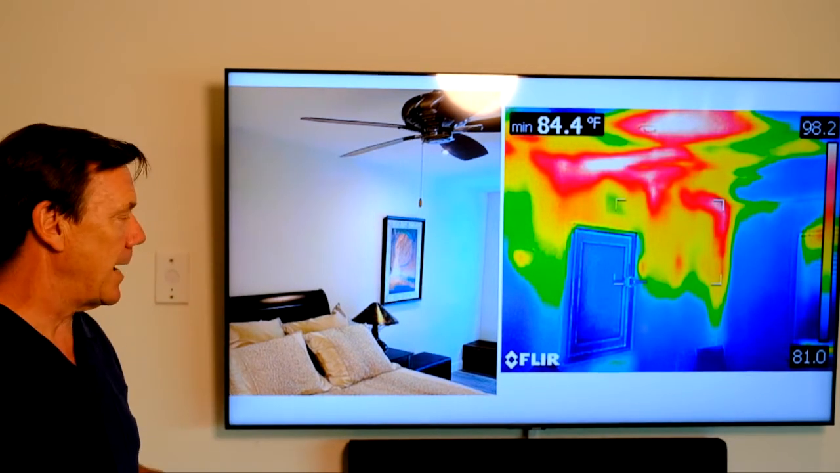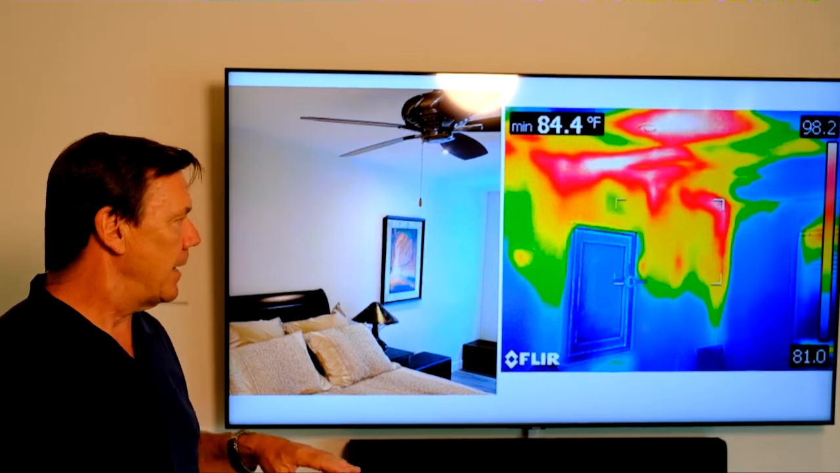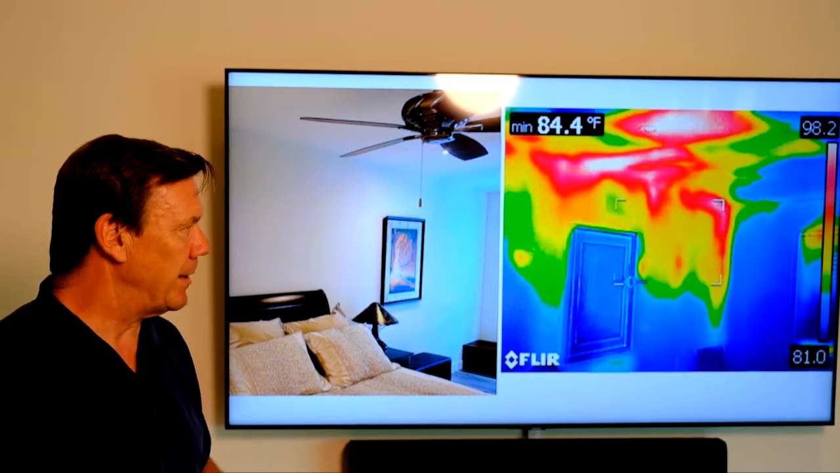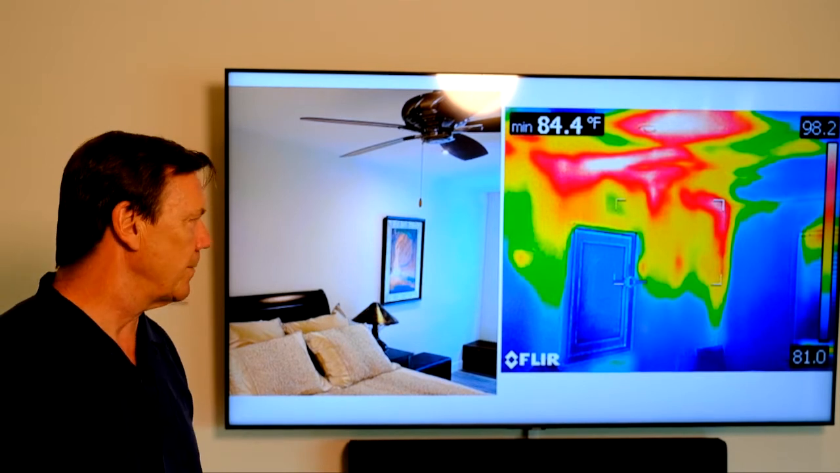Now let's take a look at the south wall of the upstairs, and this is where there's a back bedroom. We're on the right-hand side with this image, and you can see there's quite a bit of missing insulation up in the attic. There's missing insulation in the walls, and maybe even some negative pressure there pulling some of that heat down inside the walls as well.